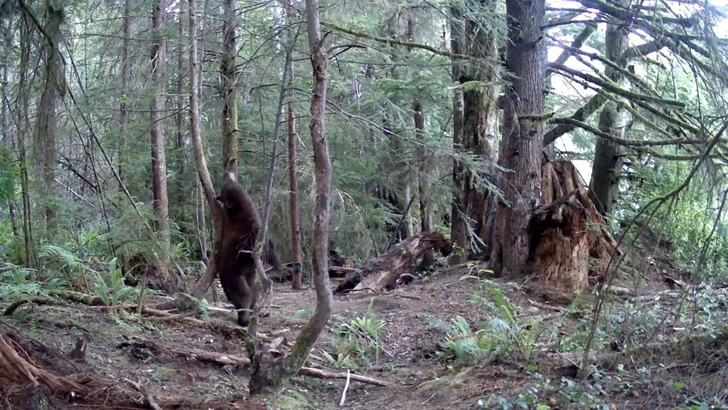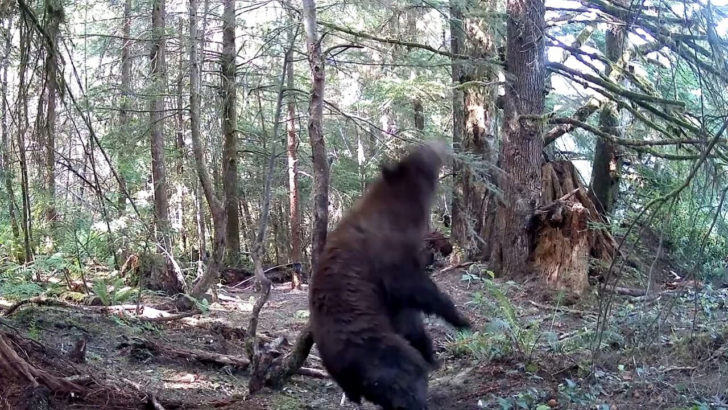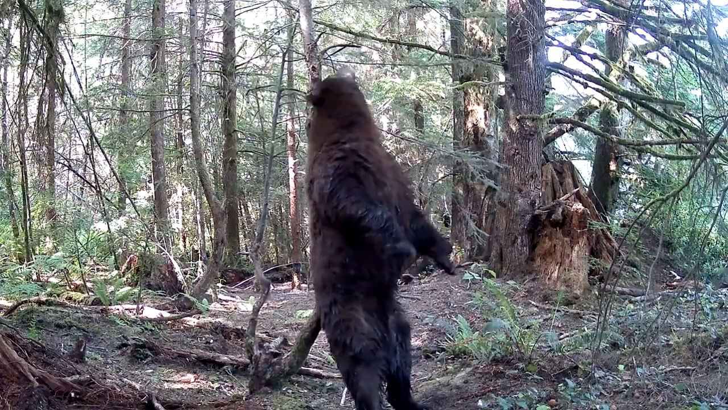If I caught him at a distance rubbing a tree, I would try to move a new camera at that location to get a closer view. It often paid off.